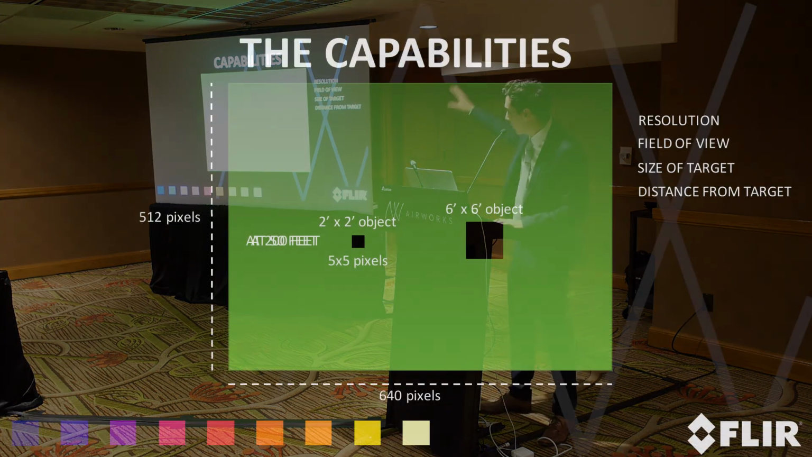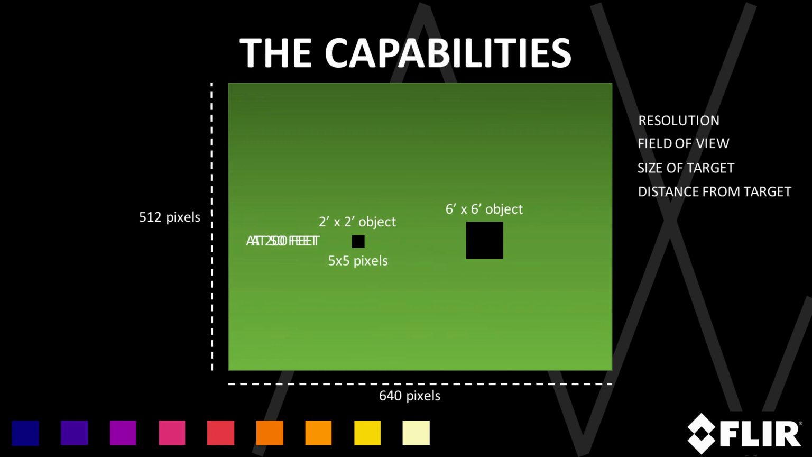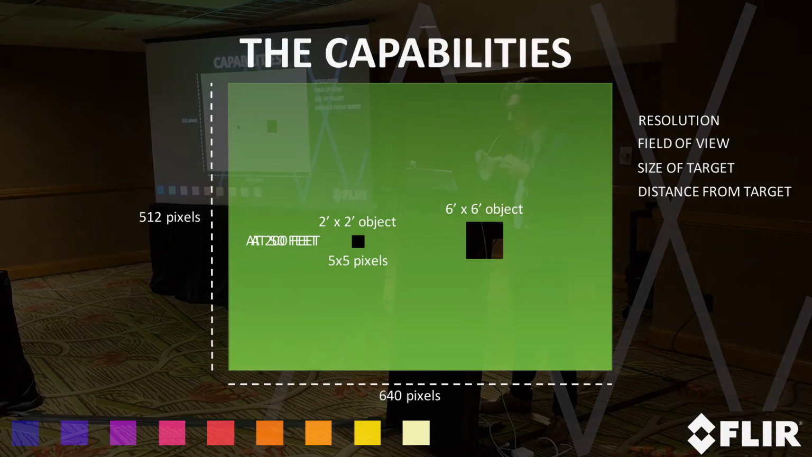So the green box represents a thermal image. Horizontally, we have 640 pixels within that image, and vertically, we have 512 pixels within that image. I put, for example, and these numbers are not necessarily accurate, a 2 by 2 foot object, and at whatever altitude this is, that 2 by 2 foot object takes up a 5 by 5 pixel cluster within the image.